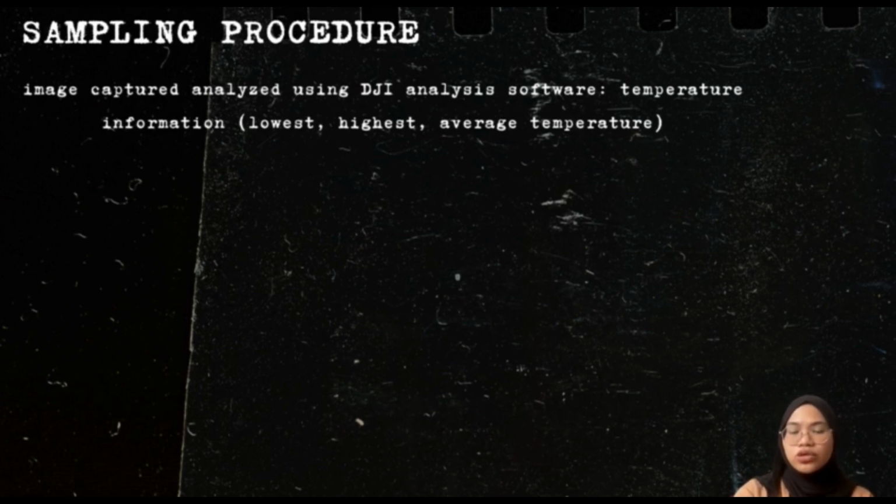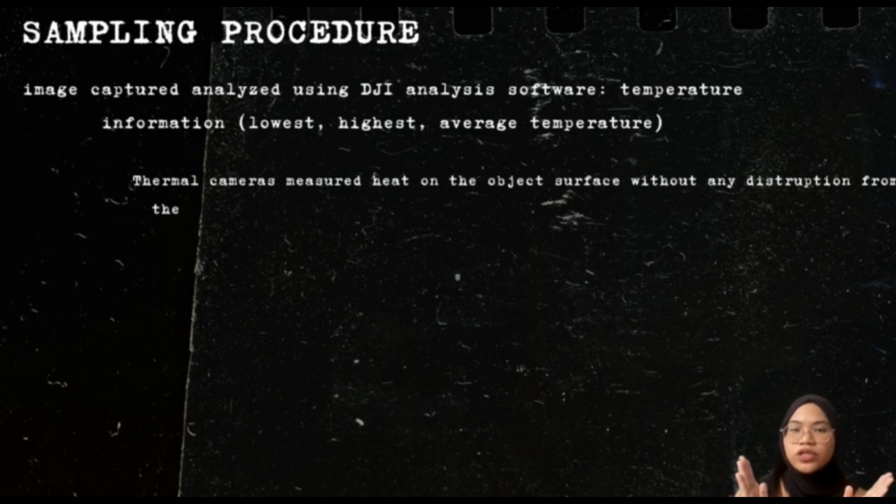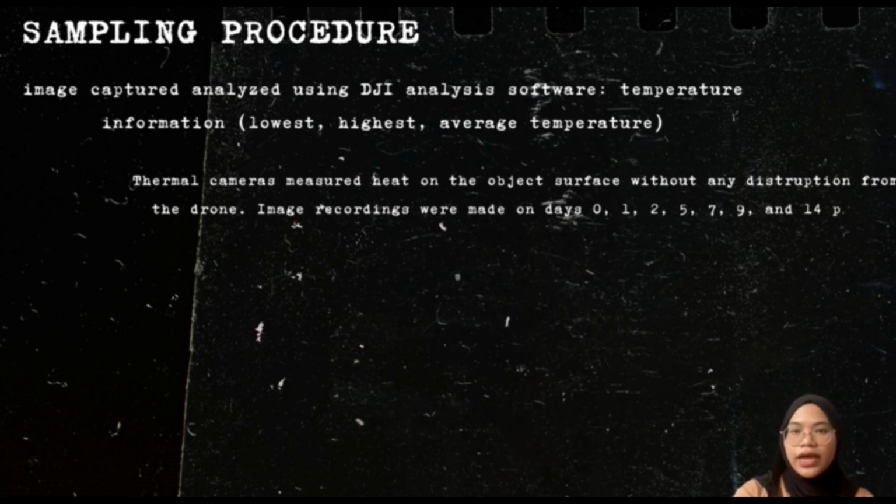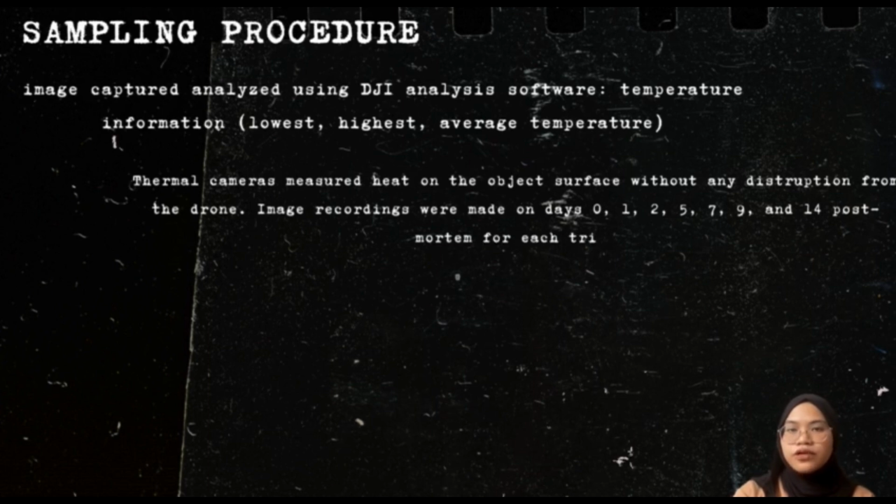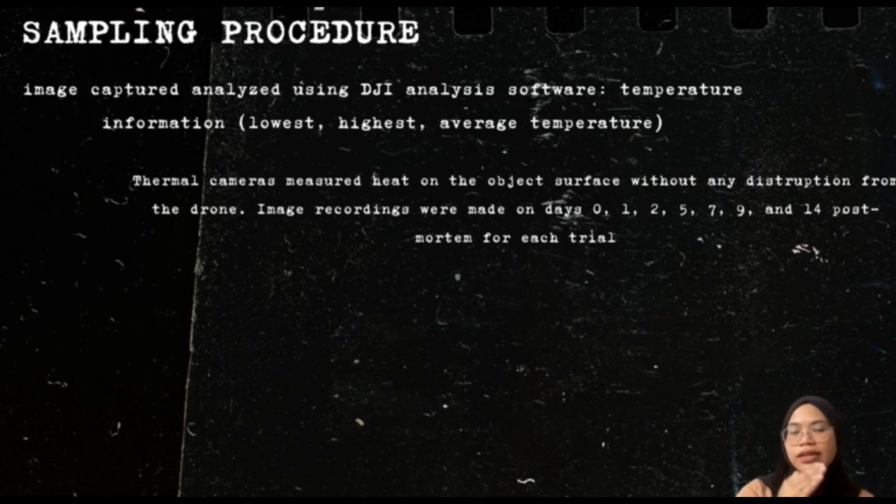A minimum altitude of 50 meters was chosen. The thermal cameras measure heat on an object surface without any disruption from the drone. The image recordings were made on days 0, 1, 2, 5, 7, 9, and 14 postmortem for each trial, from 9 a.m. to 11 a.m. The most favorable time for detection is when the temperature differences between carcasses and the ambient temperature are the greatest, at early morning and late evening.